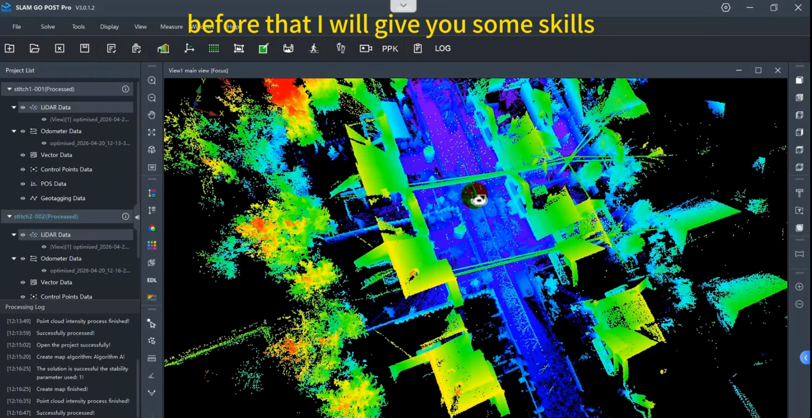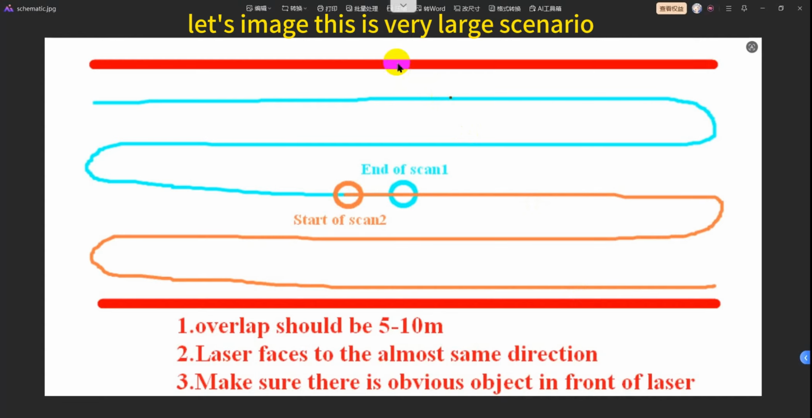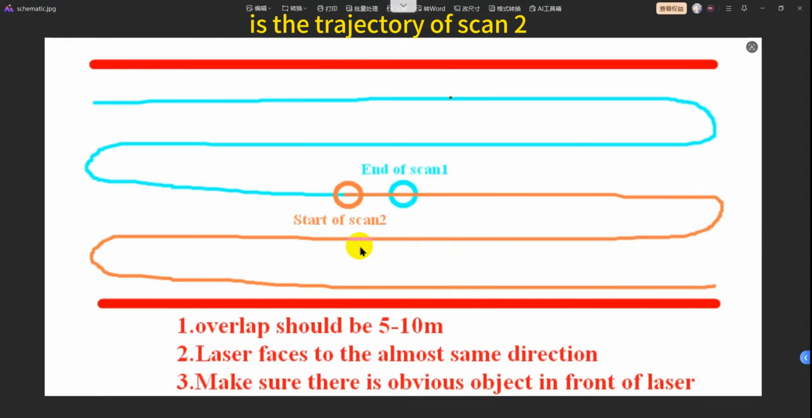Before that, I will give you some skills for when you do the scanning in the field. Let's imagine this is a very large scenario, so we need to split the project into several scans to finish it. As you can see, the blue line is the trajectory of scan 1, and the yellow line is the trajectory of scan 2. So here are some requirements that you should meet so that we can finish the data